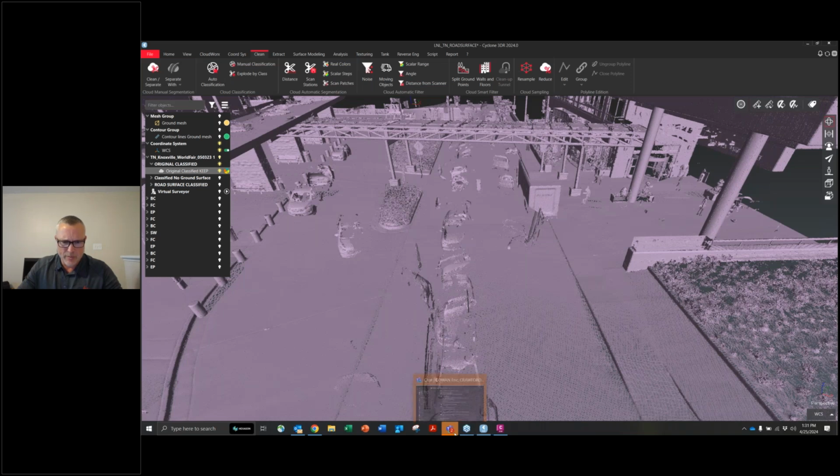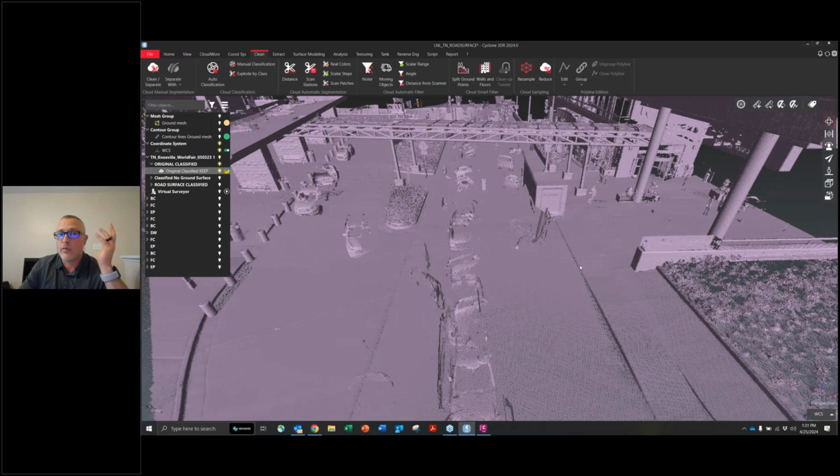You don't want to wait for it to classify. You just want ground points. We do have the split ground points tool that you can use on this as well. But in this case, it's fairly quick to just go ahead and, sorry, I thought I had that off. One second. You don't want to have to wait for the split ground points.